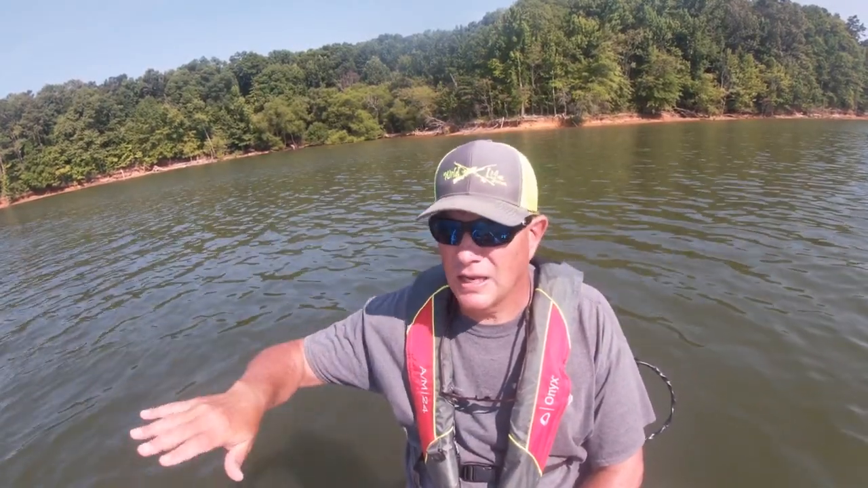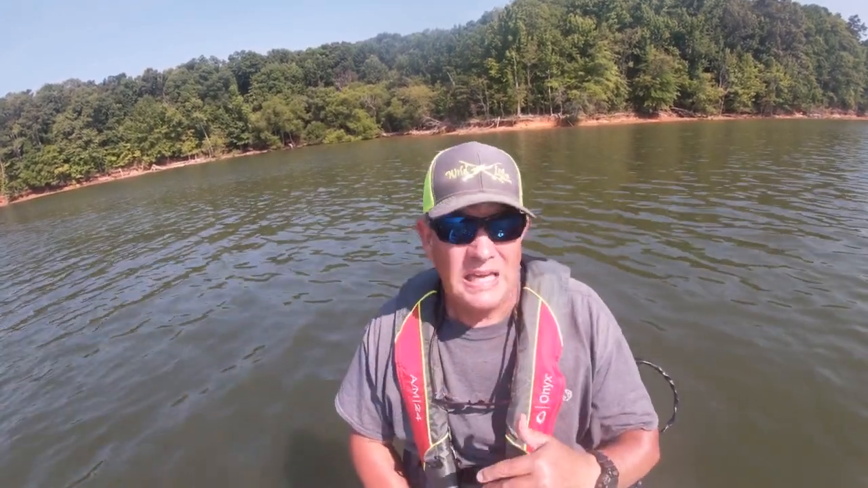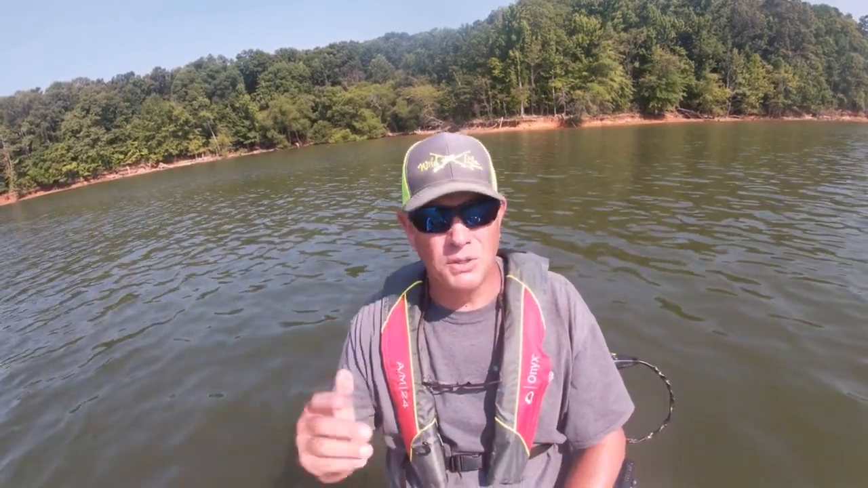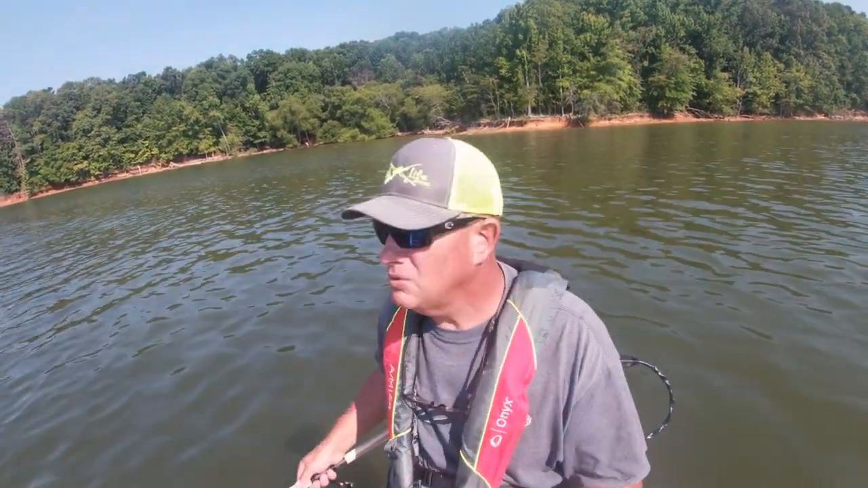I started to spot and stalk. So I started out of the cove and got to seeing some crappie suspended in about 15 to 16 feet of water. Very similar to what I was doing back in the wintertime, I'm just using the trolling motor to get up close enough, drop the lure straight down, and boom, catching a couple of decent sized crappie so far. So I'm gonna keep the nose of the boat into the wind.